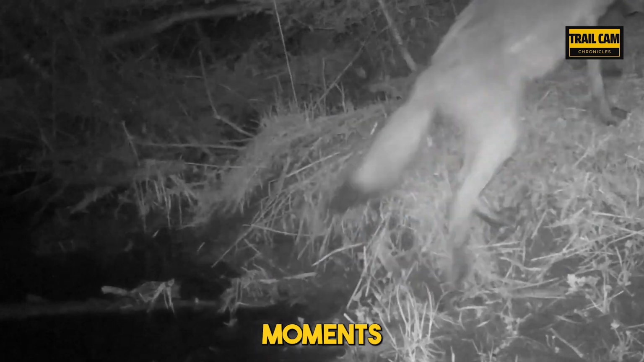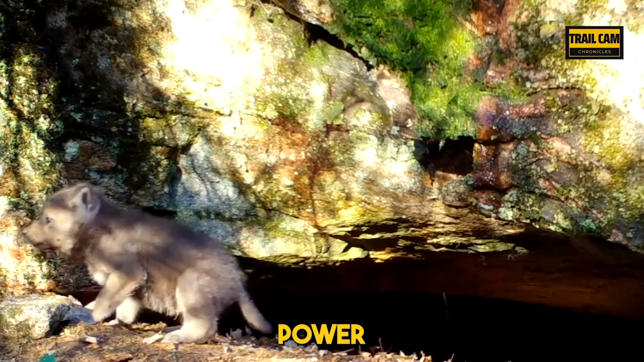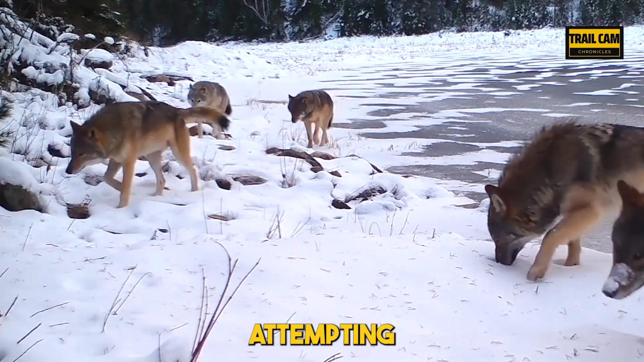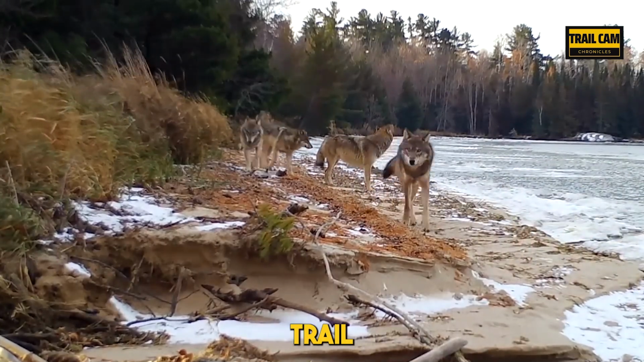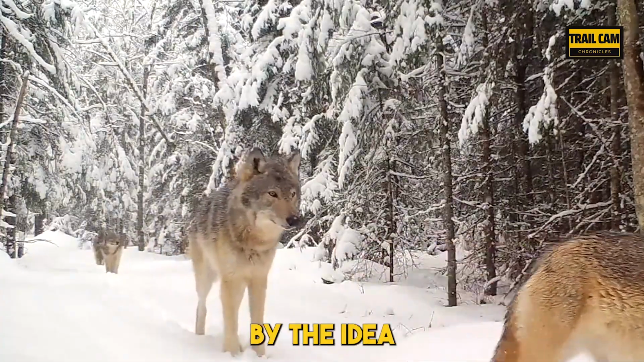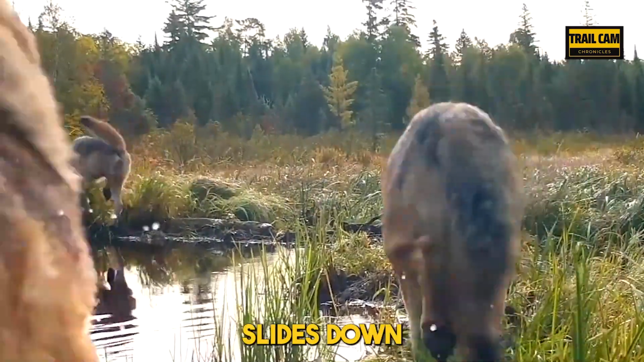Wolves on trail cam. Some incredible moments were captured by this trail camera. A wolf exercising its unique power may be seen directly in front of the camera. It is purportedly attempting to converse with itself. I'm more amazed by the second video from another trail camera, which shows the massive size of a pack of wolves, than I am by the idea of calling them for a hunt. Watch this pack as it slides down the hill.